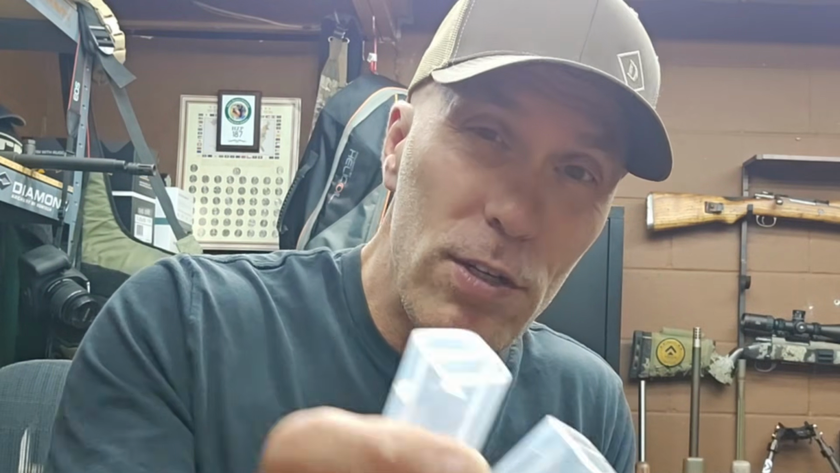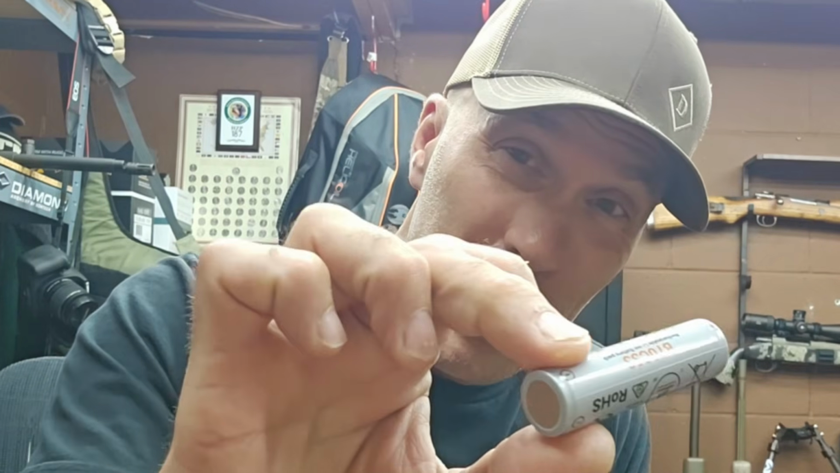I'm going to set this down for a minute. Moving around a lot. Here's all the stuff that comes in your box. Now, I'm not going to unbox this thing, but you get 2 little containers like this that each one is holding a battery. So you get 2 batteries. That's a nice feature. You're on the field, one runs out of juice, you got another one to go with here.